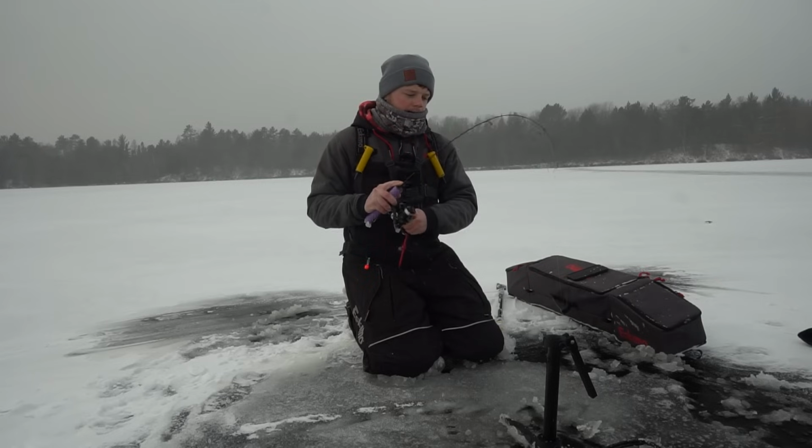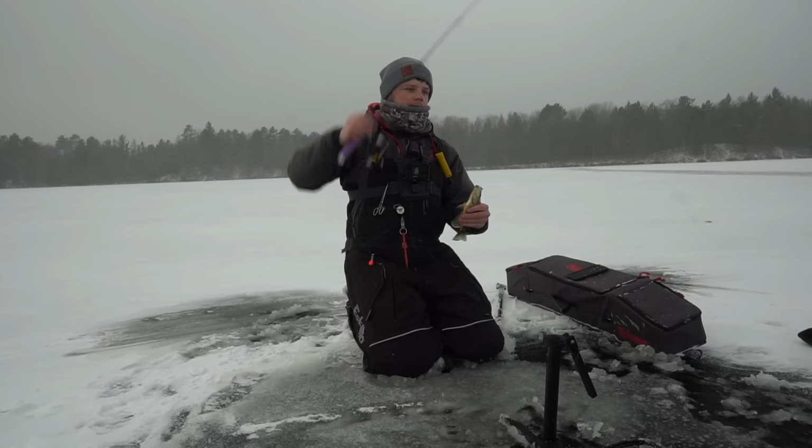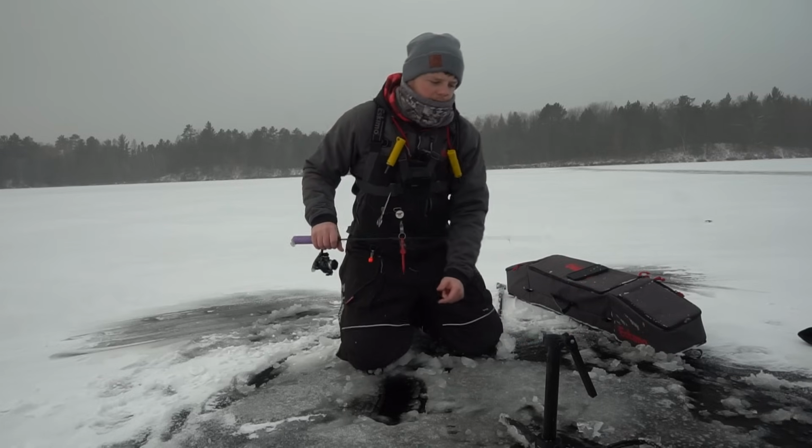Out of nowhere. This one feels better. A little bigger than the last one. There's a nice one. Early ice, we're catching fish. I'm gonna drop back down here. So there's a couple more back there.